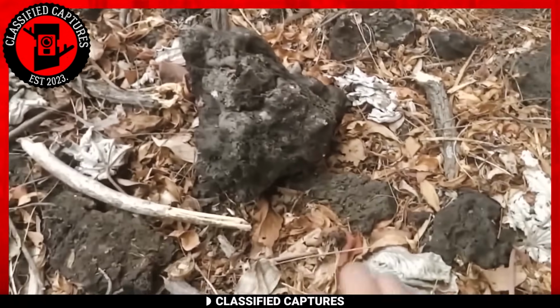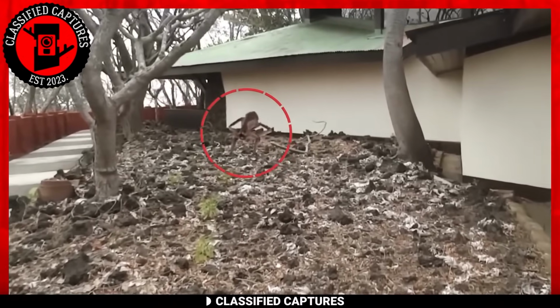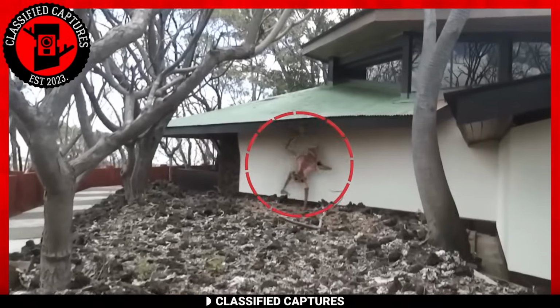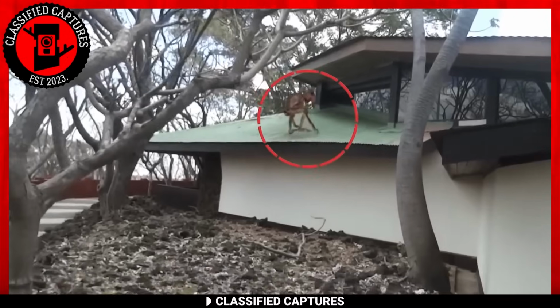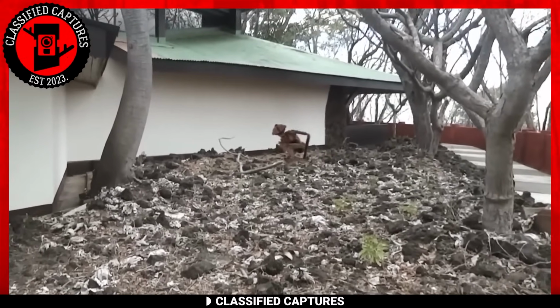The hiker, totally baffled, decides to investigate. He grabs a stake for safety and tosses it at the strange creature, half expecting it to jump at him or something, but what happens next is out of this world. The creature does react, but instead of attacking, it goes off in a super agile, almost ghostly way. It scampers up the roof of the nearby house, blending into the shadows and vanishing from sight.